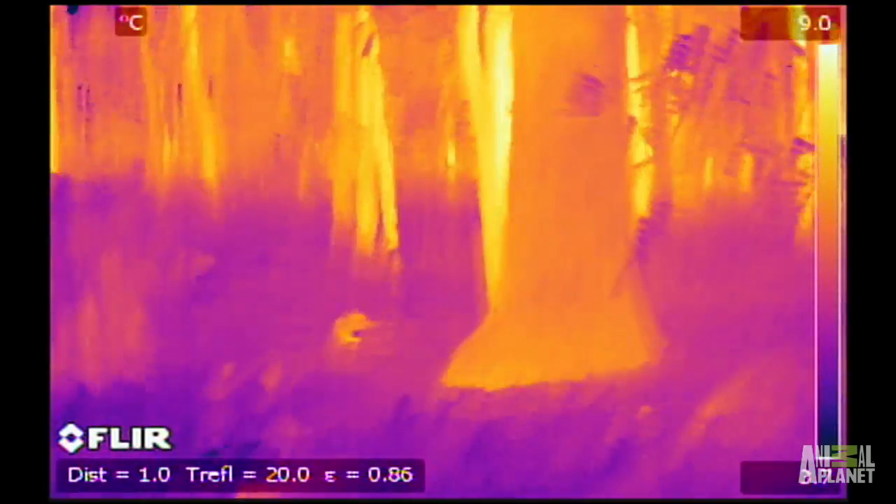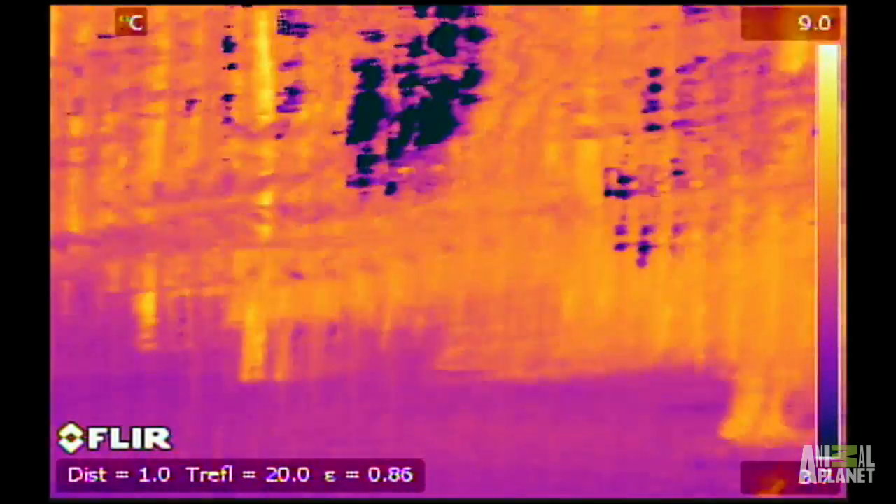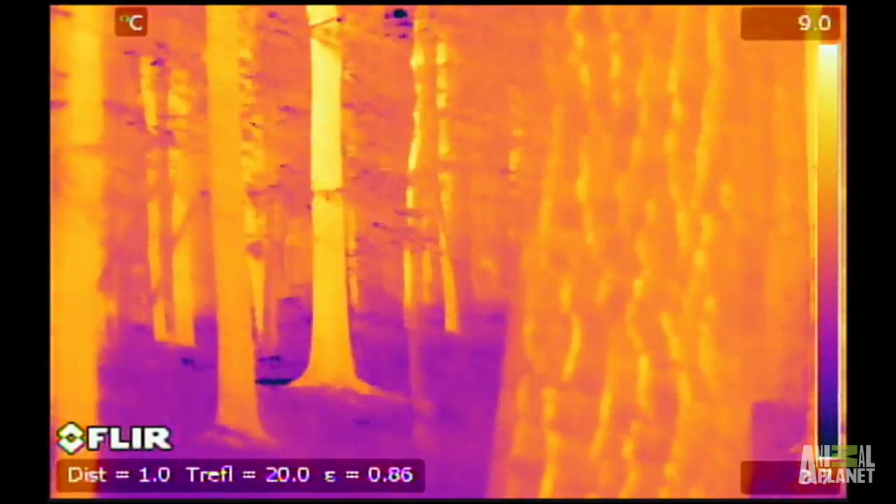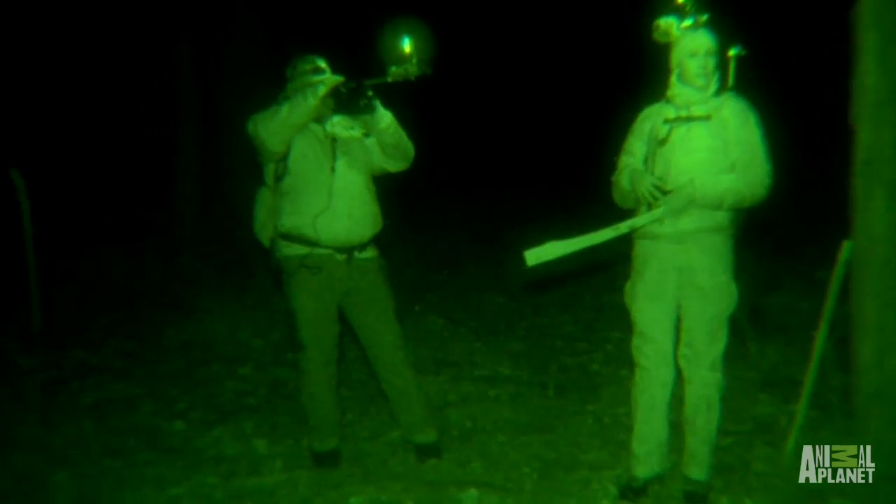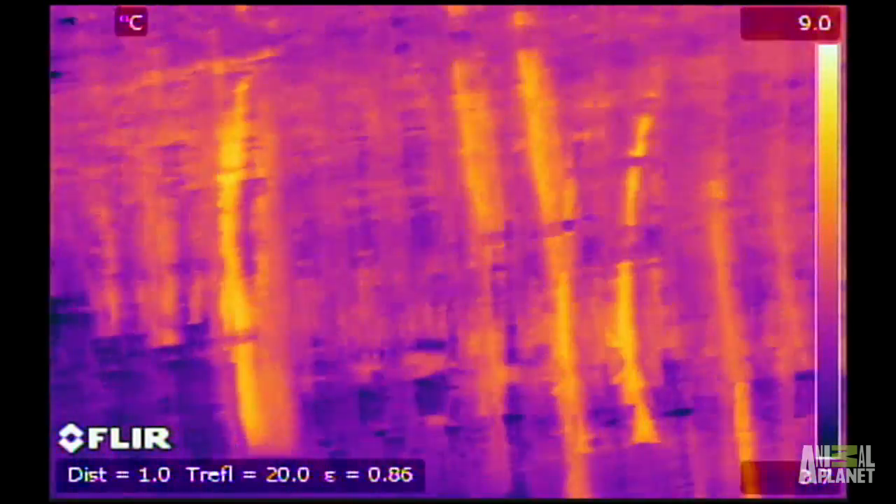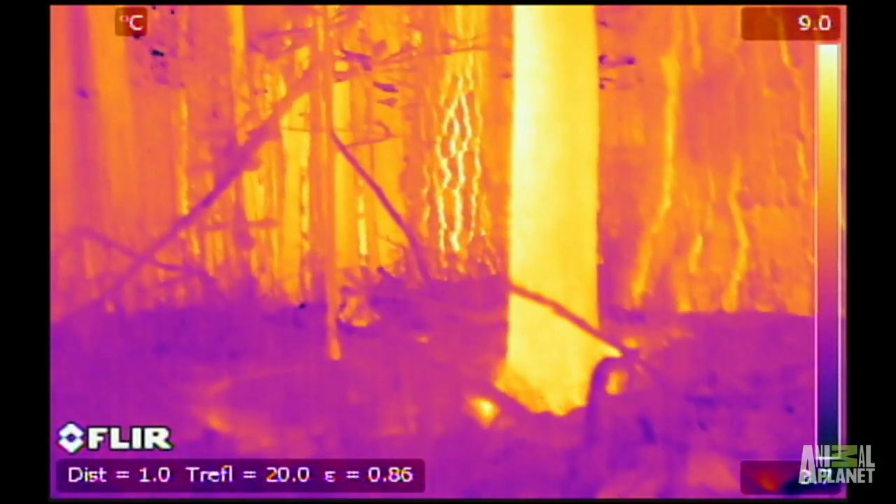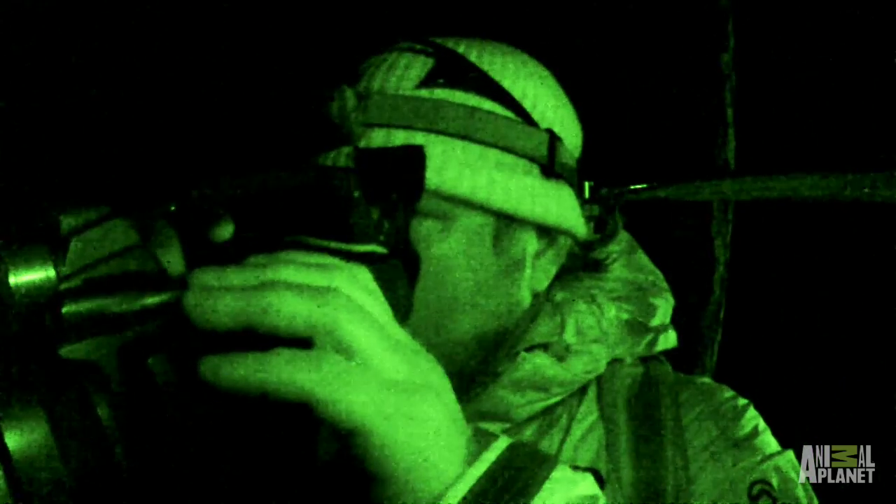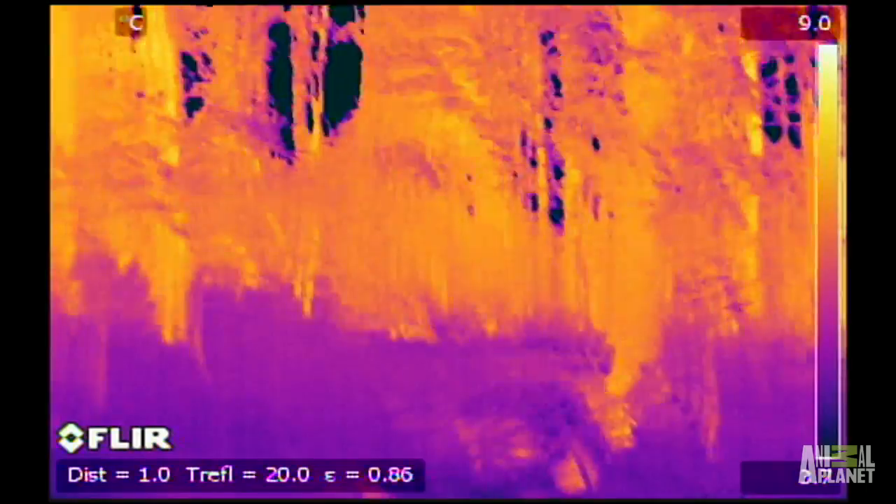This forest is nice and warm. There's so much good definition among the trees through the therm. Every little ripple on every piece of bark. A thermal imager definitely gives you the best odds of getting footage of a Sasquatch in the woods at night. Unlike the Browns' thermal footage, which is black and white, we put our thermal imagers on a high contrast color setting to increase our chance of seeing something stand out in the woods.